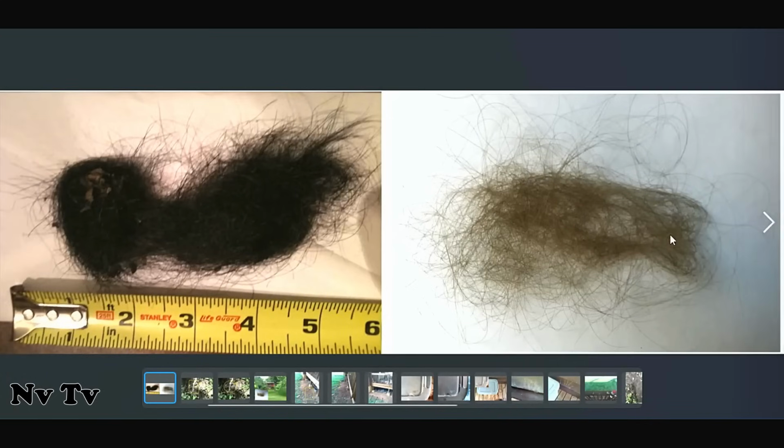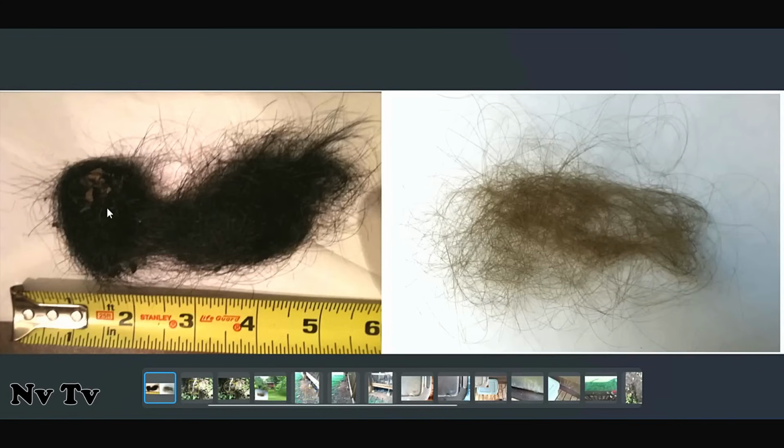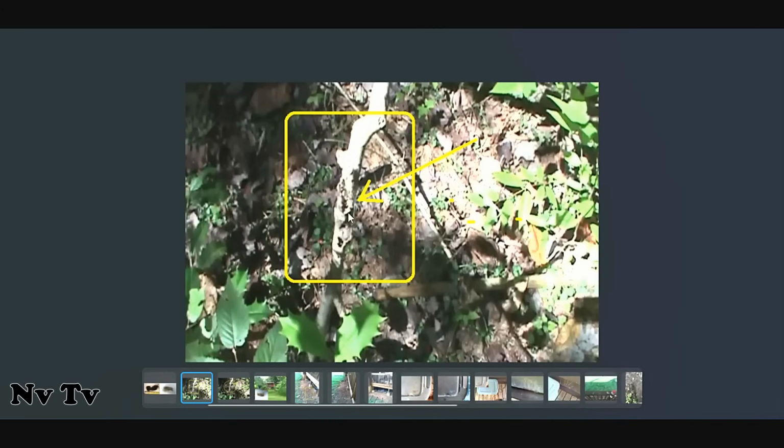And then I was comparing that hair to some black hair I found. These were both samples of Sasquatch hair. This one's from the Great Smoky Mountains. It's black. Of course, that's like a light brown. And then that's just showing the hair in there.